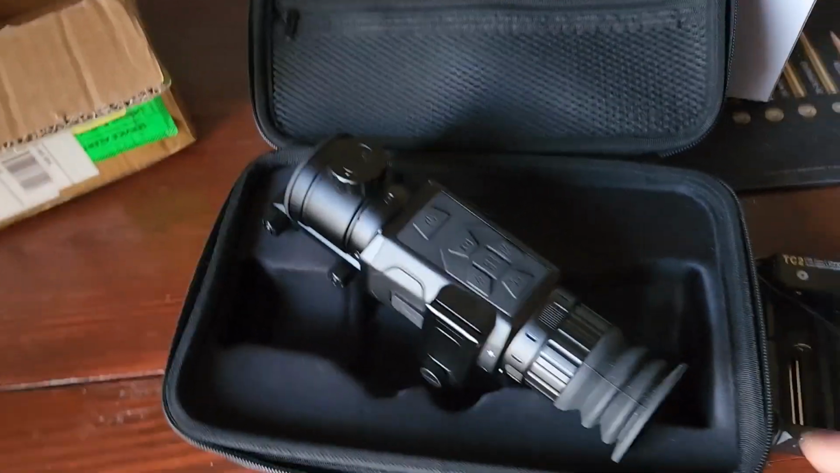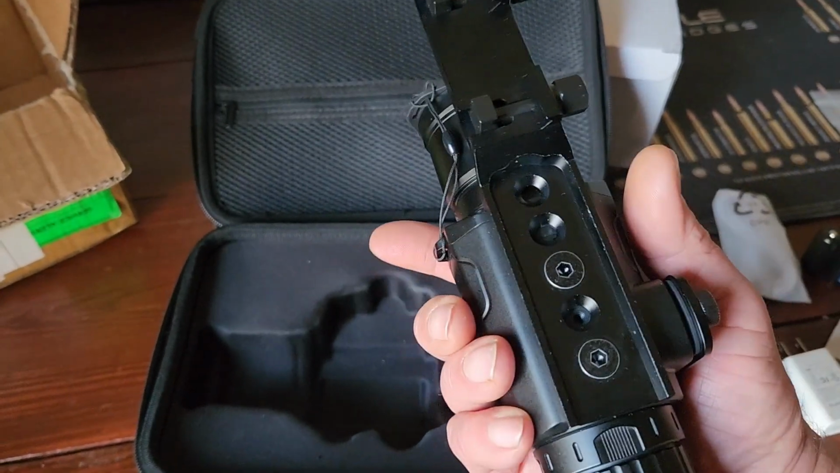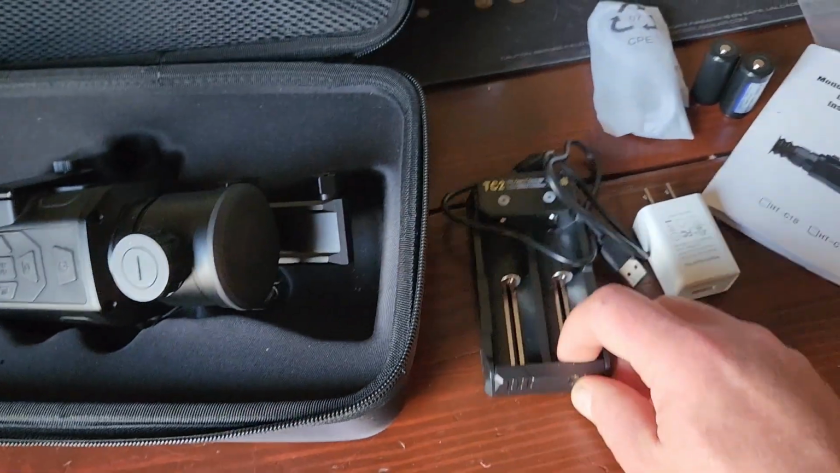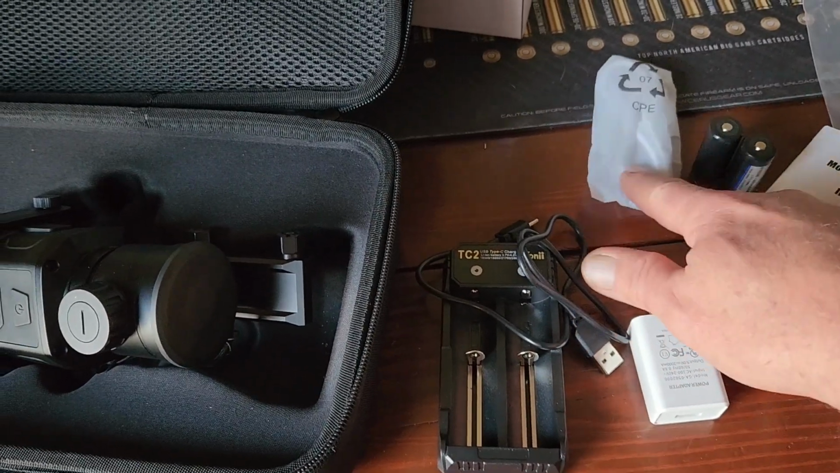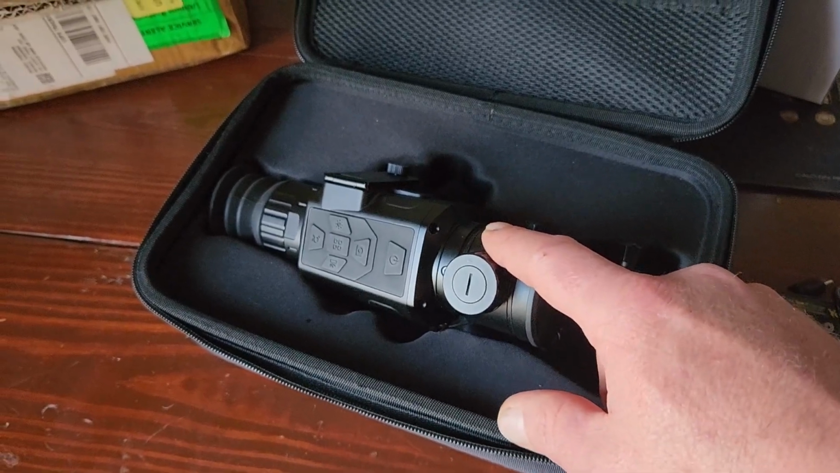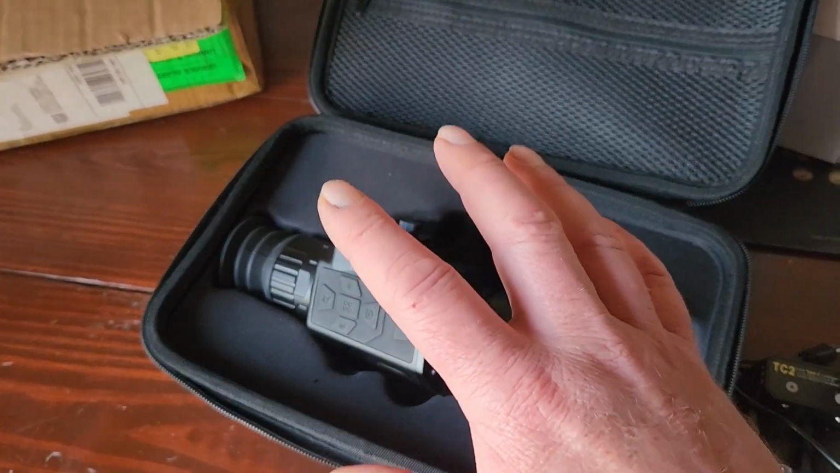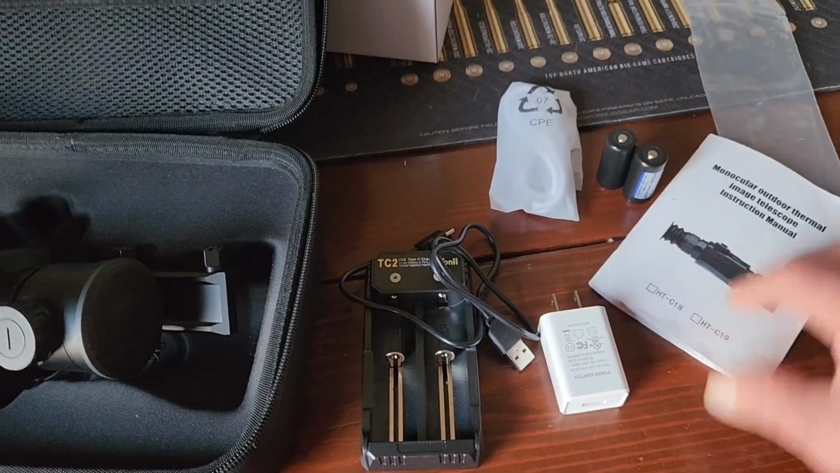So let's go over some of the things. Again, it's weapons mountable. I already mounted the scope. You can see it's pretty much adjustable. The case that it came in came with a battery charger, a wall plug for the battery charger, and a data link cable to extract video and pictures off of it. So it does shoot video and pictures, does not have Wi-Fi, but has a whole bunch of bells and whistles that we'll go over in the video. But these are the things that it came with.